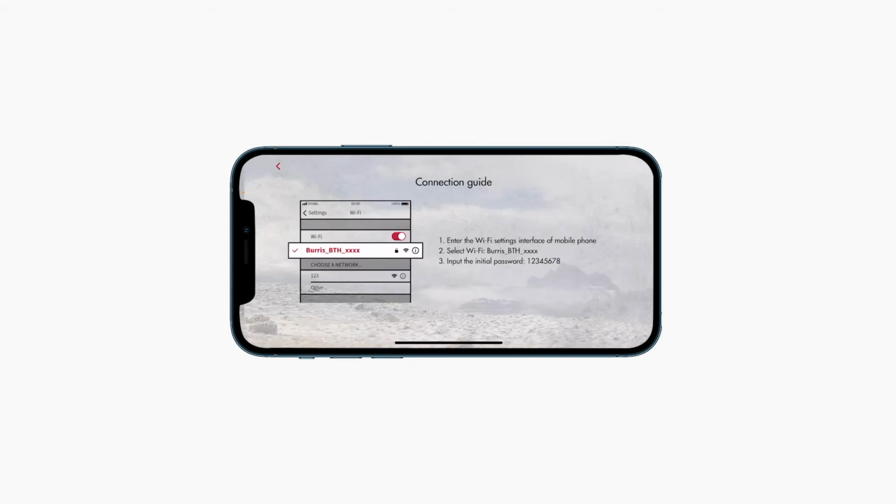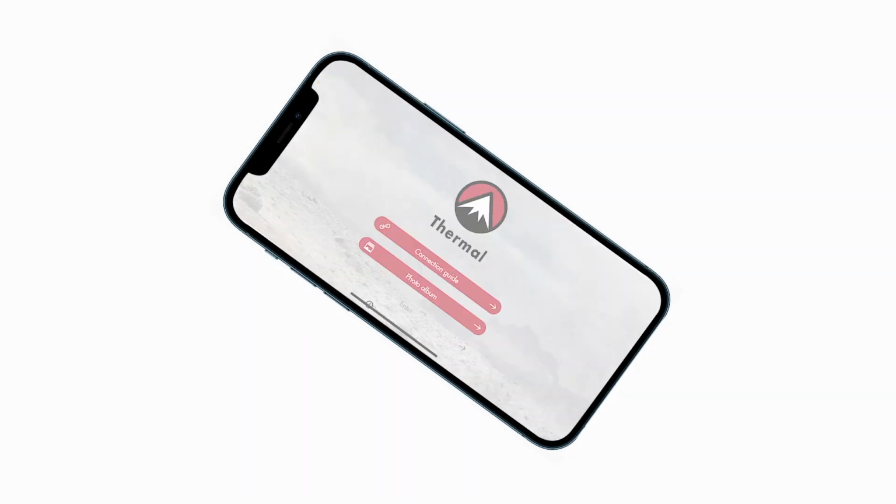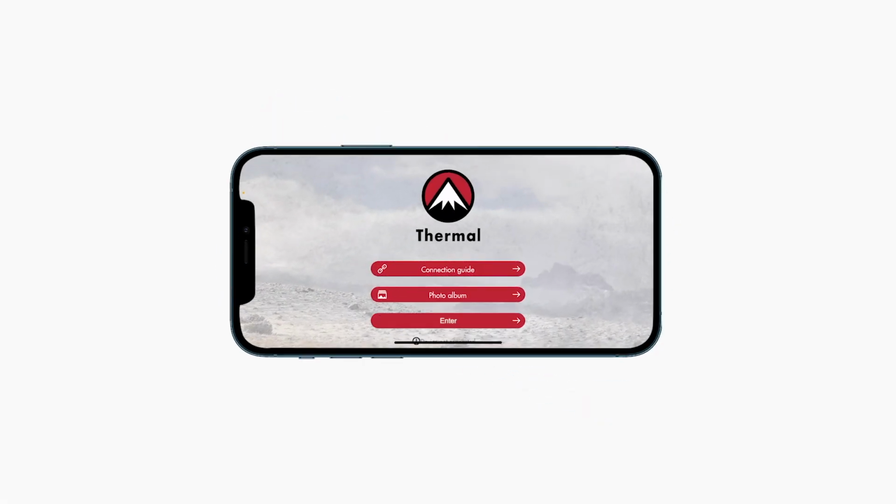And what we'll do there is turn on our own Wi-Fi, and we'll need to select the proper network. Now this one is handheld TI340F, so we'll go ahead and connect to that. The default password is usually 1, 2, 3, 4, 5, 6, 7, 8. You do have the possibility of changing that within the Optic itself. And once you are connected, you can back on out and go back into the app.